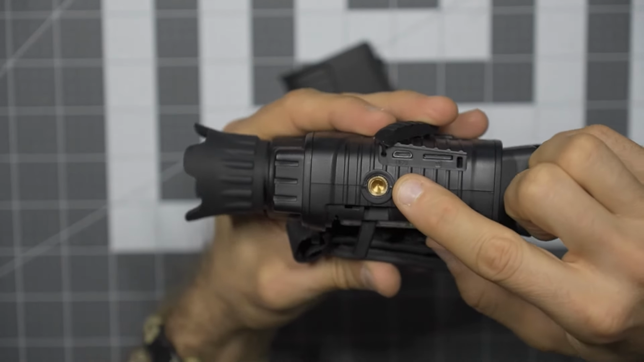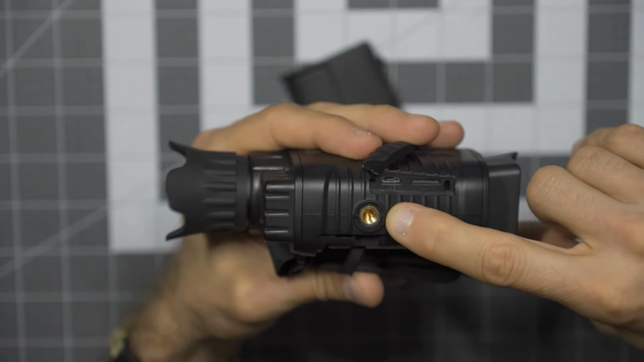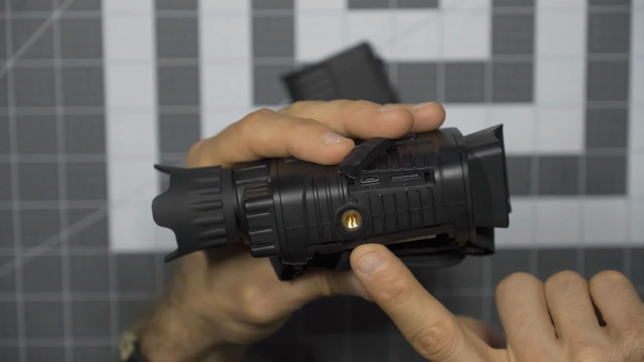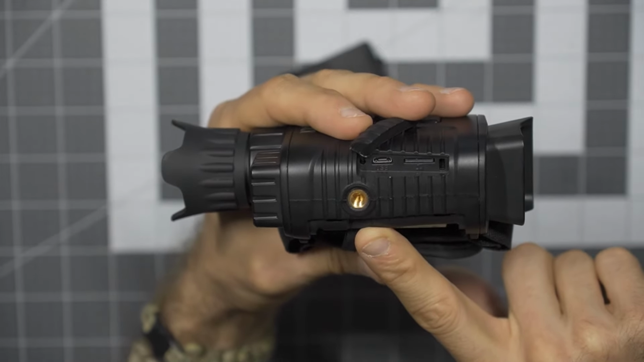And also on the bottom, you can see this is threaded to have some sort of a tripod adapter. So for me, I have a lot of different tripod options. I'll simply thread one of my boot adapters on there so I can drop this on my tripod. And that's exactly what I did while I was out on the trails. And so, all right, guys, there you have it. A look at the NV3185 Night Vision Monocular from Kinka.